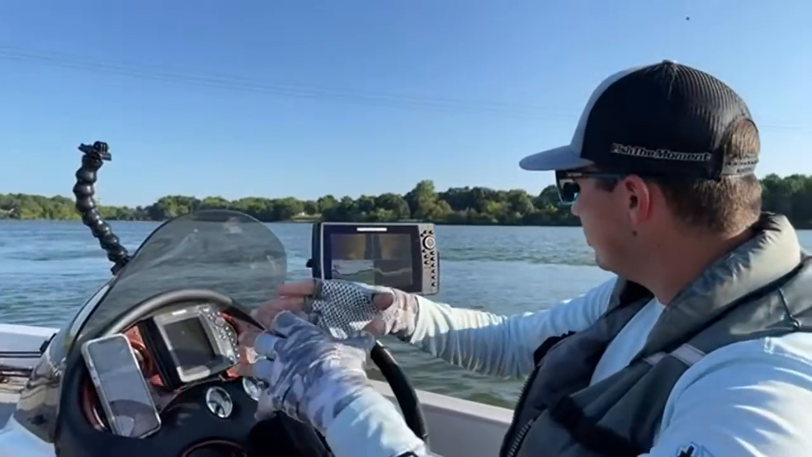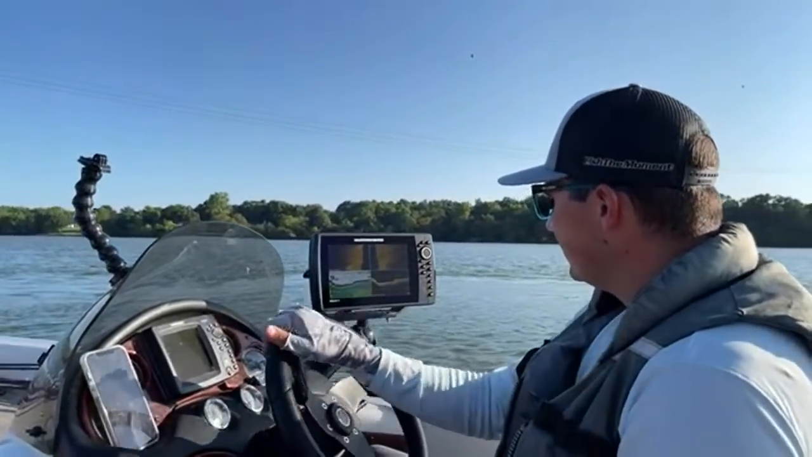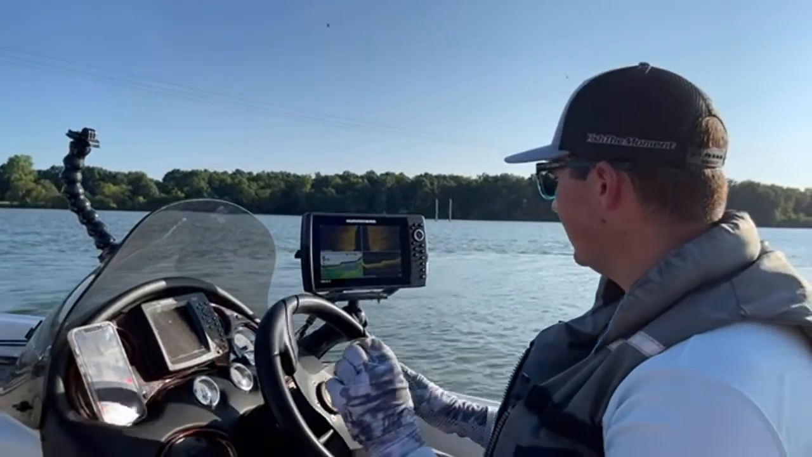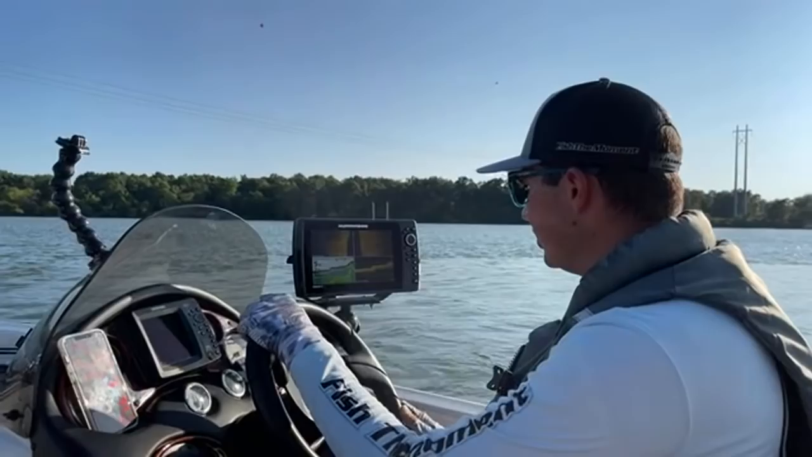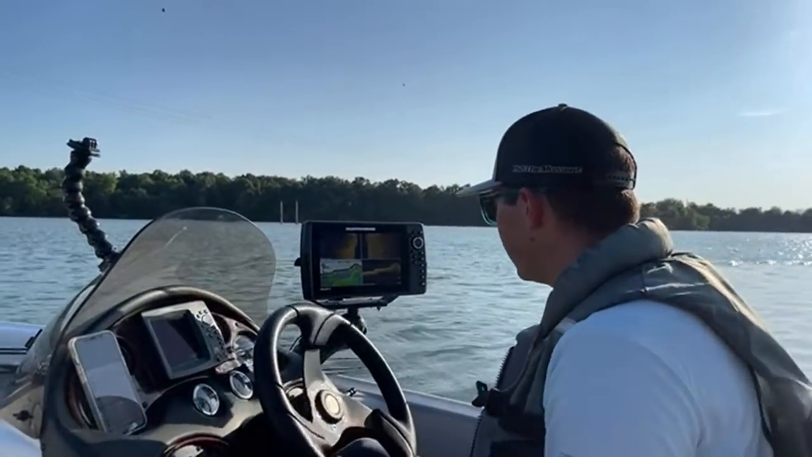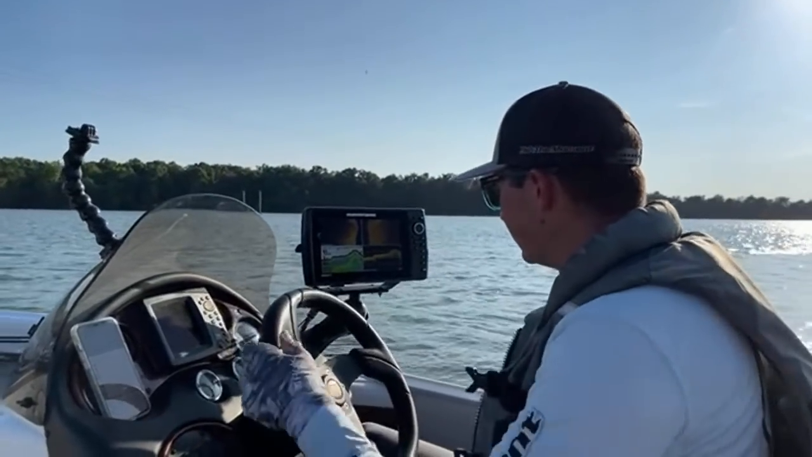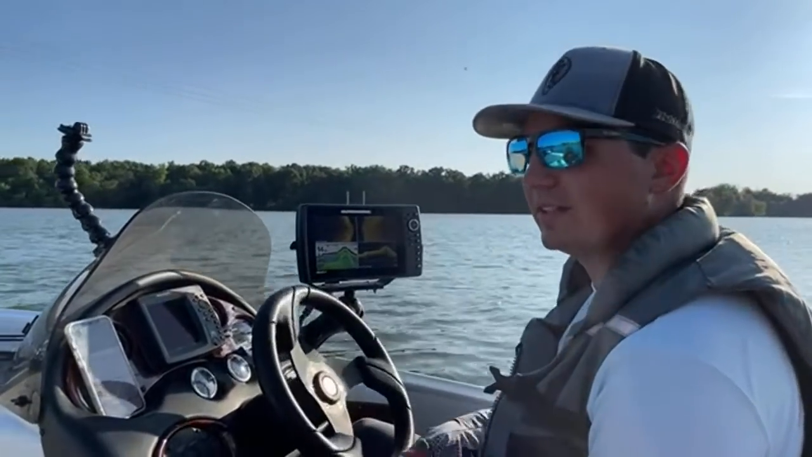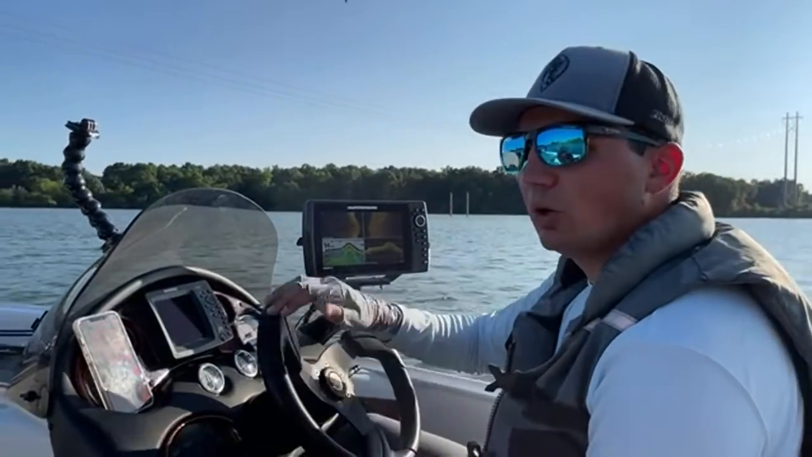Your sonar cones and stuff, they're not that wide. So if you graph something and it looks even remotely interesting, I'll re-graph it again just to see if there's anything else that I'm missing. And when I graph this area, I'm just re-graphing it. It doesn't look like there's anything I'm missing. There's a little bit of grass up there, but nothing really that fancy. So we're gonna keep rolling.